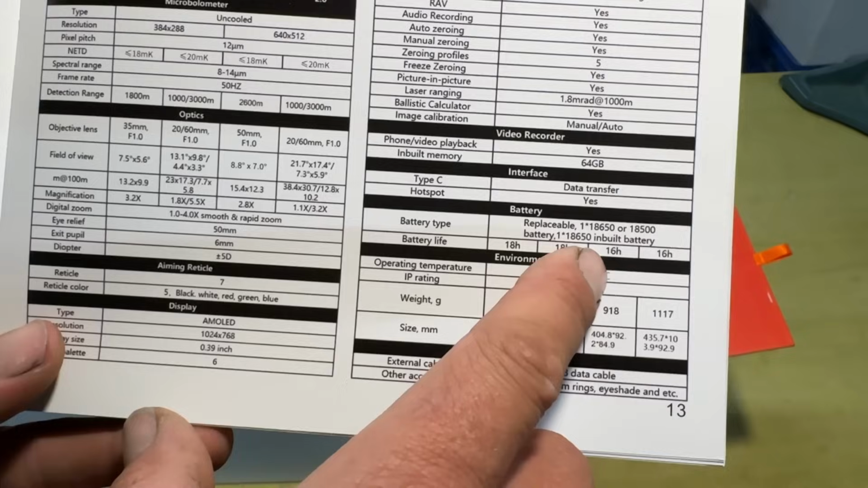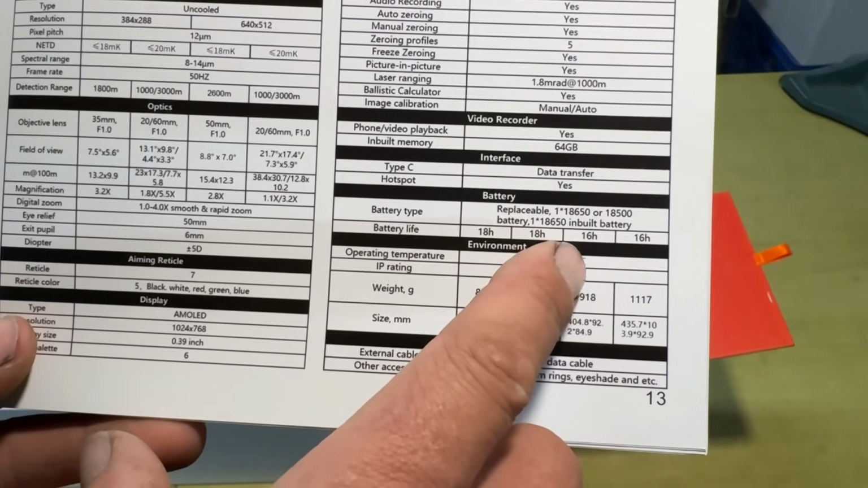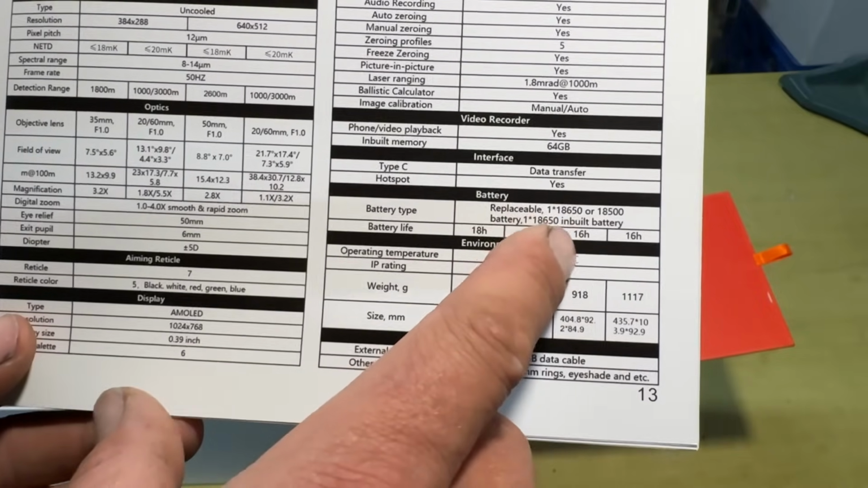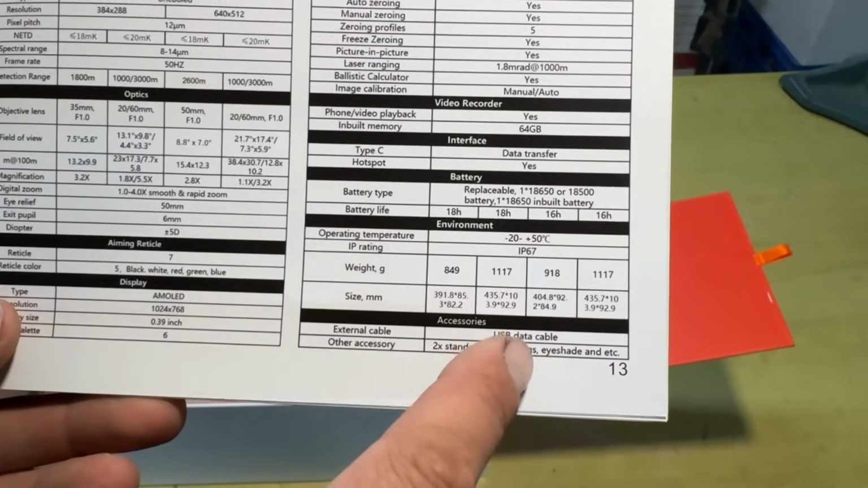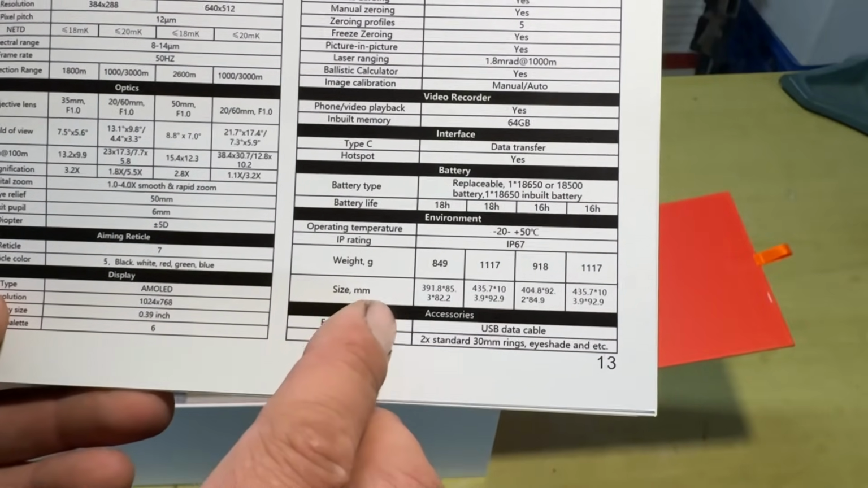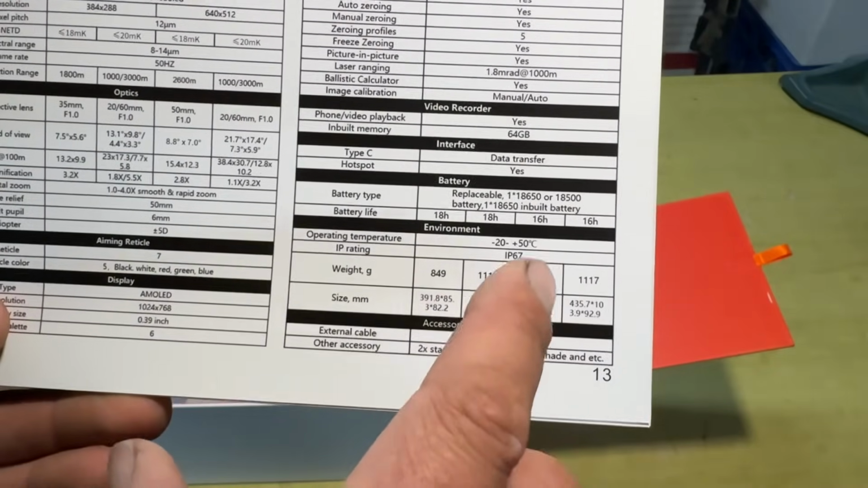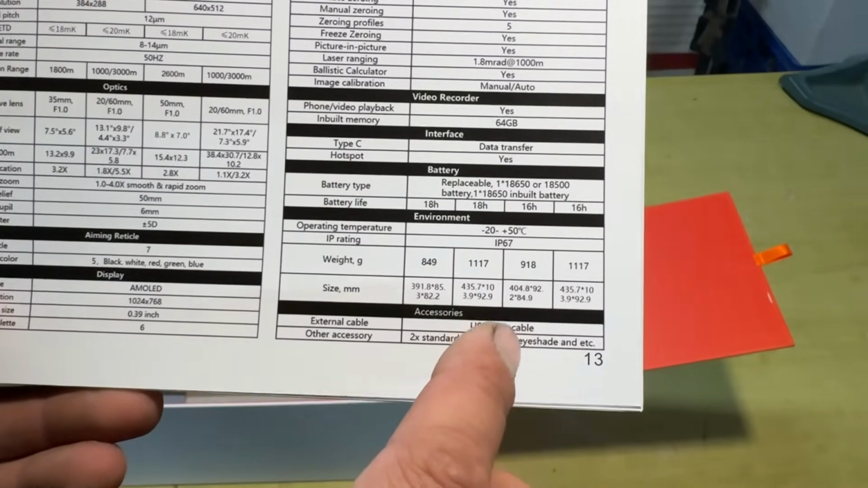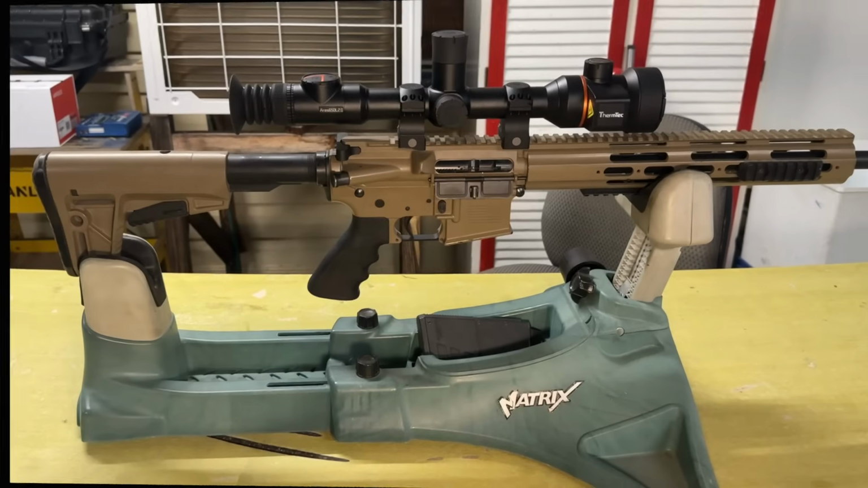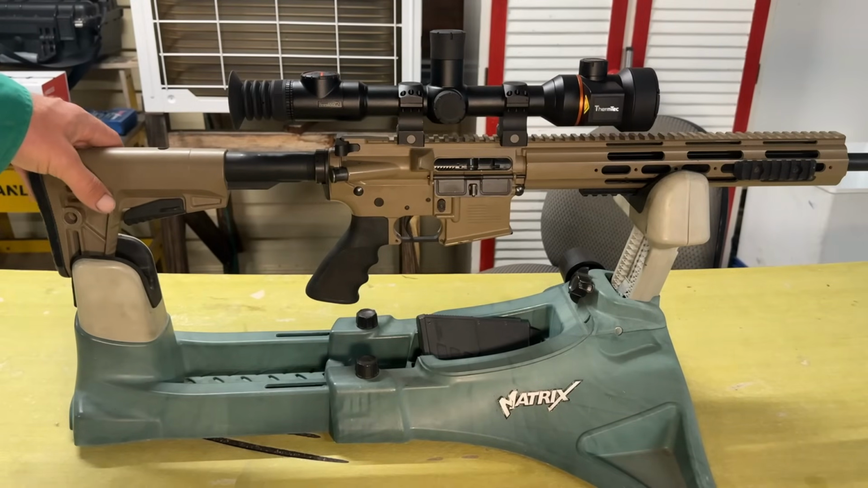It's supposed to have a 16-hour runtime, so I imagine that's whether with one or the two batteries supplied, I'm not sure, but it's a pretty good runtime. The weight is 918 grams, so it'll only be just over a kilo with the rings on it. Okay, so I've got it mounted up on my Kriss Defiance semi-auto 22.